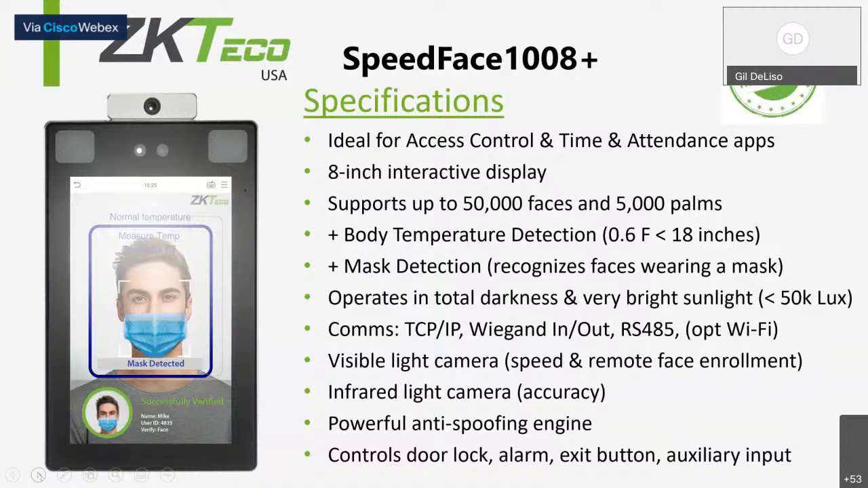So the SpeedFace 1008 has an 8-inch display. The 1005 has a 5-inch display. They're both functionally absolutely the same. Neither of these devices are considered waterproof because that's a third-party camera that's been attached to our device. Body temperature detection range is 0.6 degrees Fahrenheit at 18 inches, and we can store, as an access control device, up to 50,000 faces. The templates are stored in the device, and 5,000 palms.